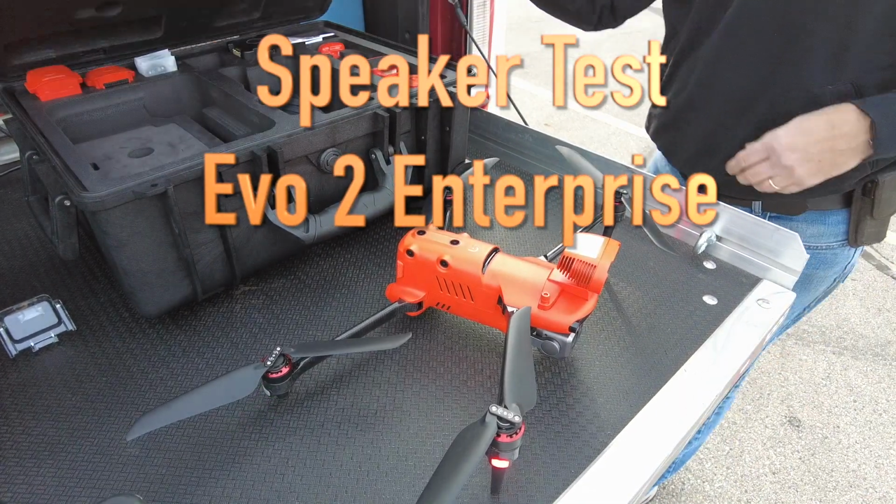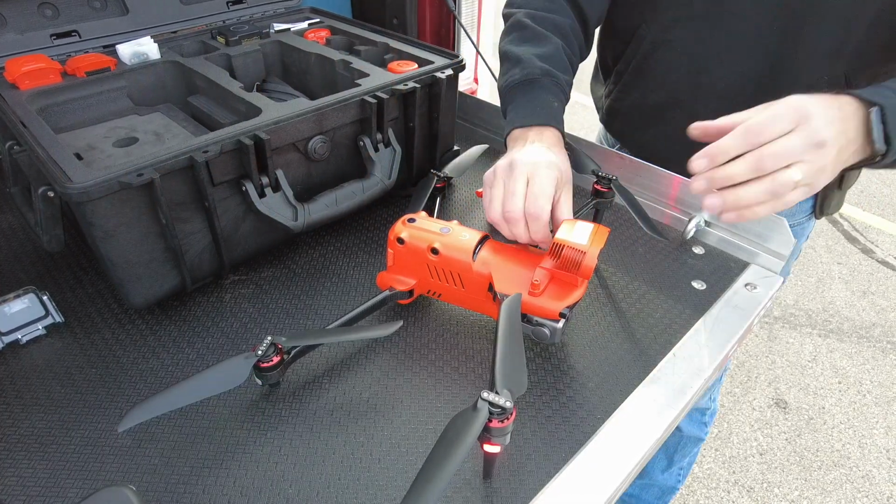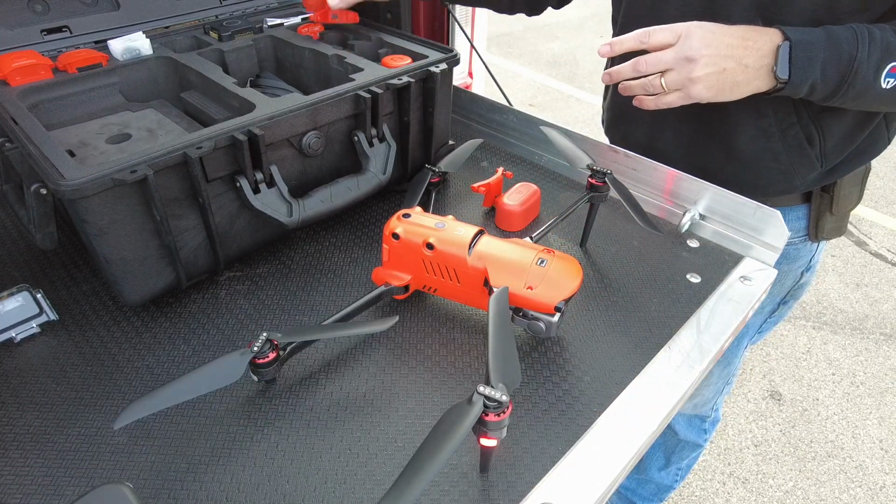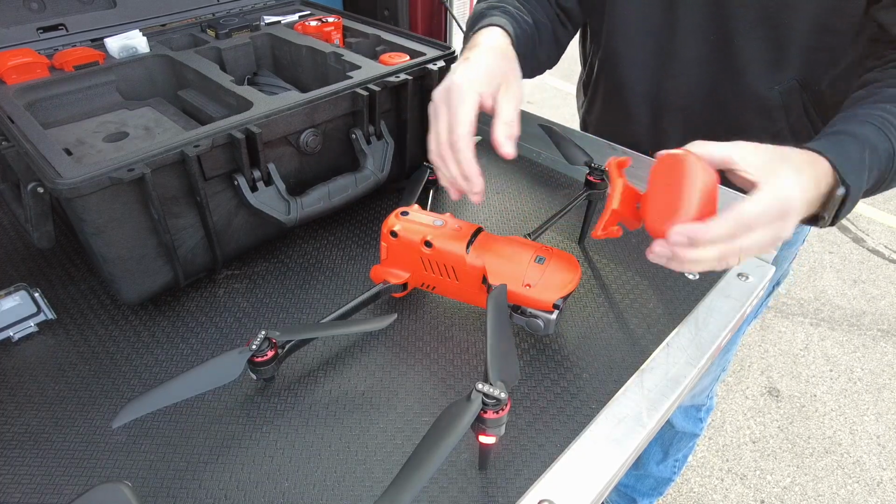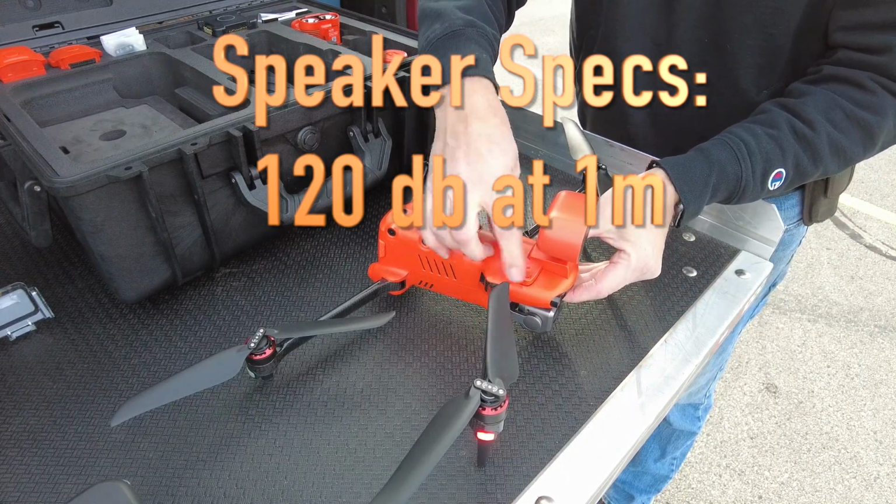Okay, we're going to swap out the accessory with the speaker, and then we're going to do a comparison test with these two systems. Now I'm going to try it while it's powered on to see if I can hot swap this. The DJI aircraft I can hot swap with, but this one I don't know. I might have to power down the aircraft and restart it.